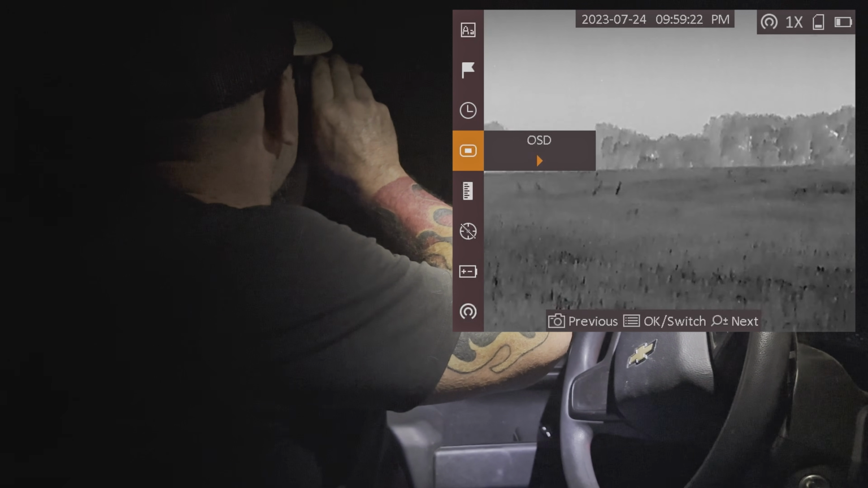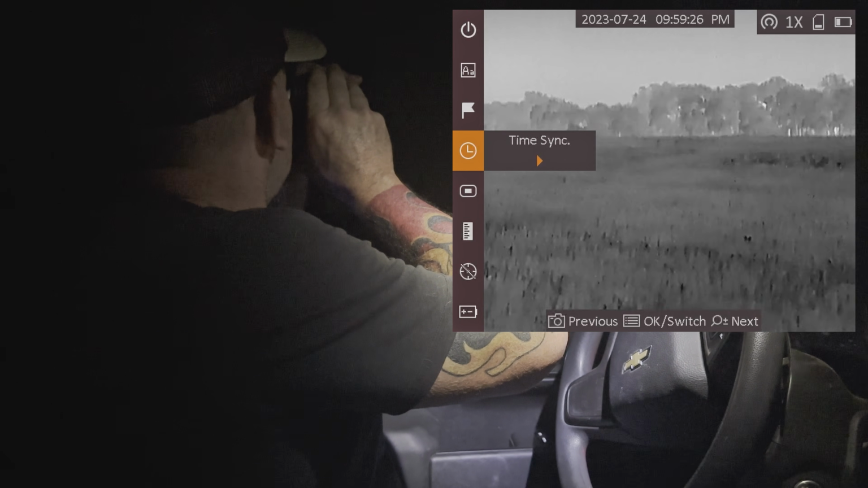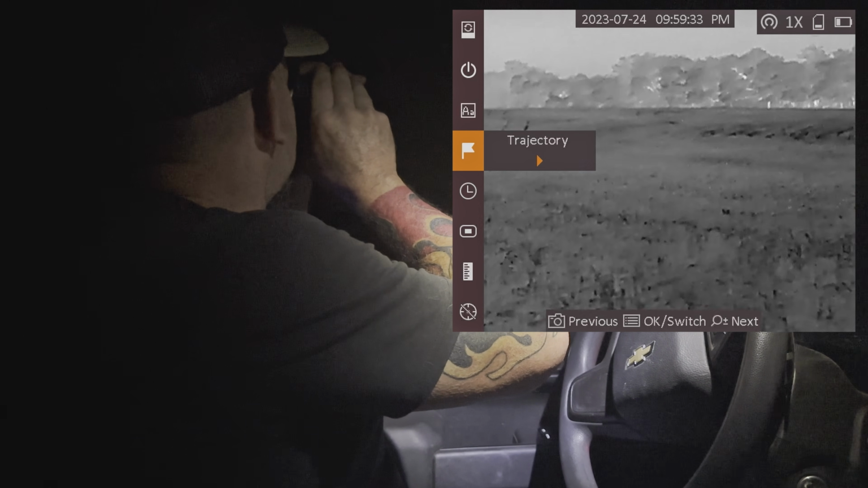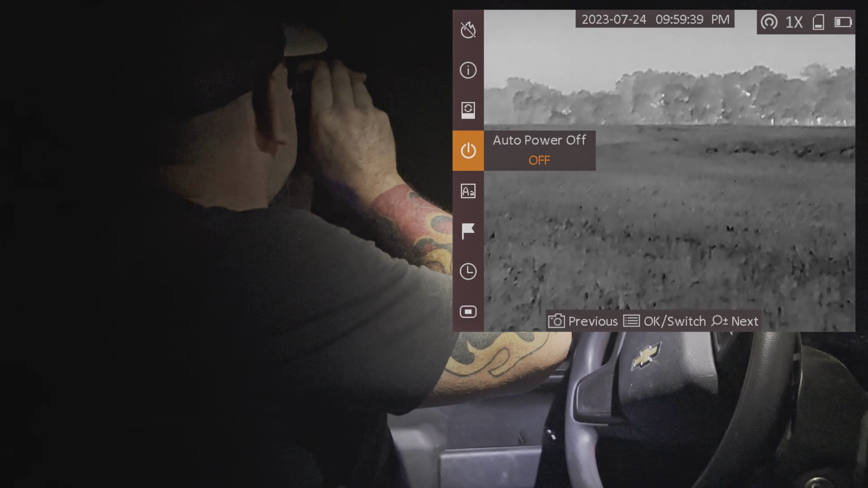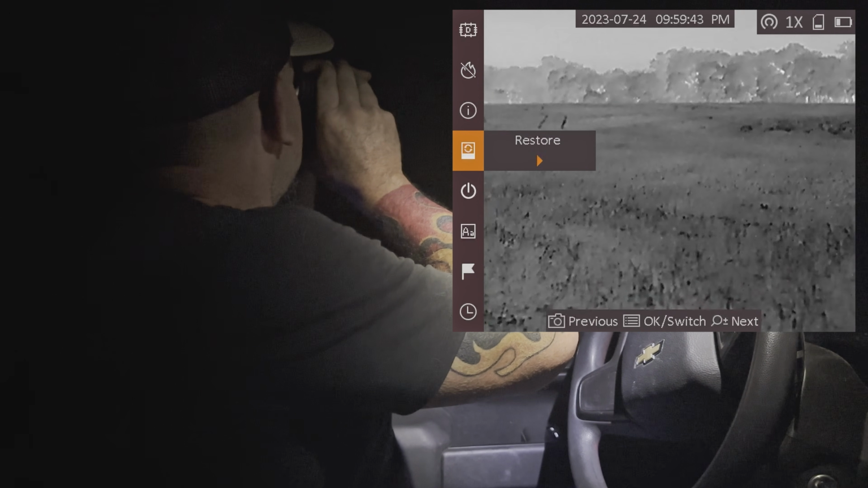Going up here, these here with your time sync and your ODS trajectory, I never use any of that stuff. And like the trajectory mode, that's only going to be used if you're shooting super long distances. Languages, of course, we're in English here. Auto power, I've got that off because I don't want it powering down after, you know, 30 minutes or whatever.